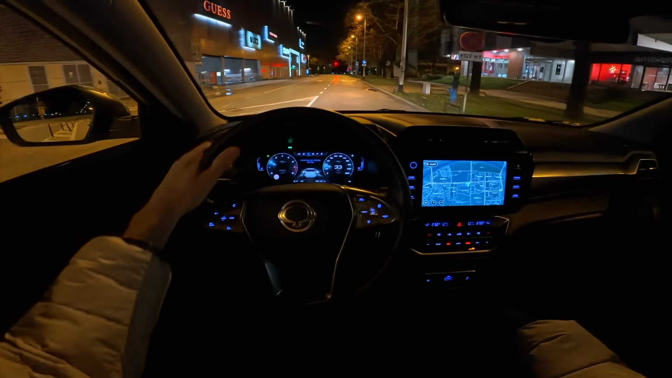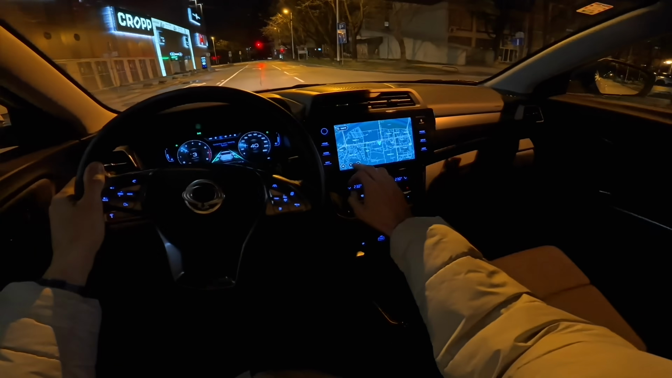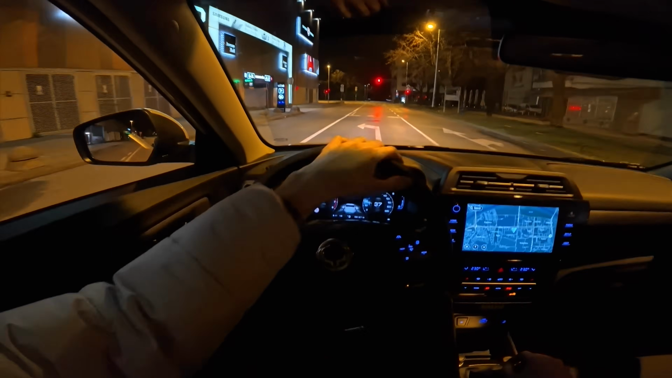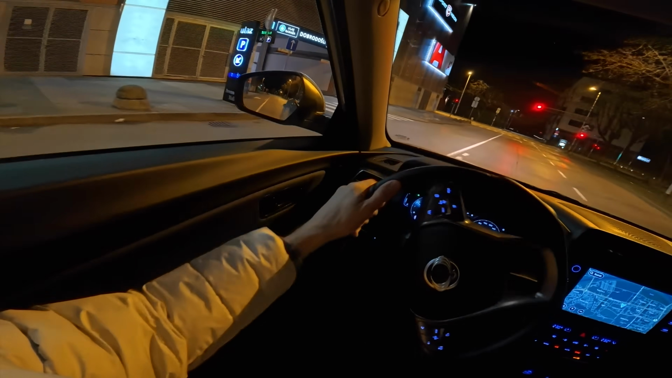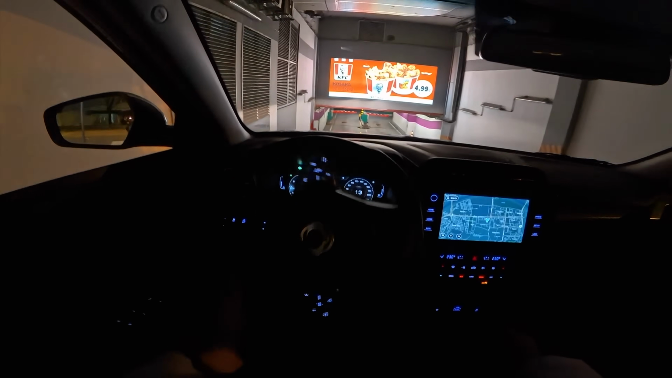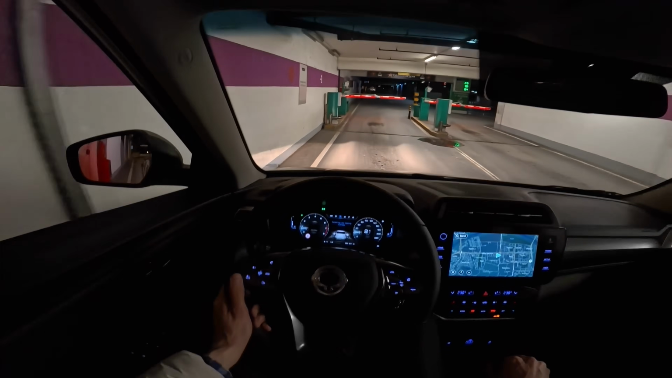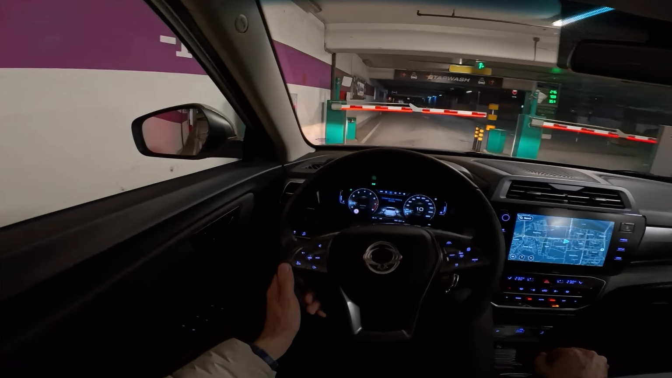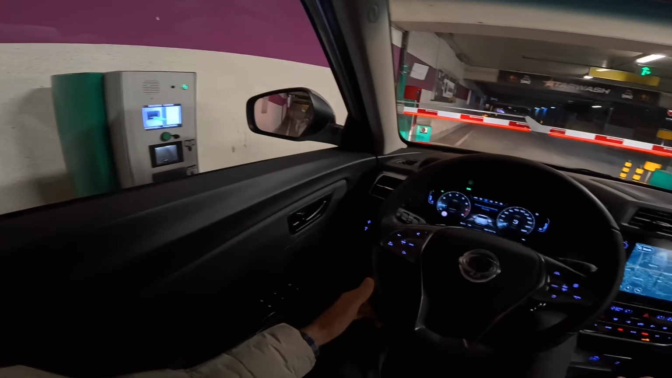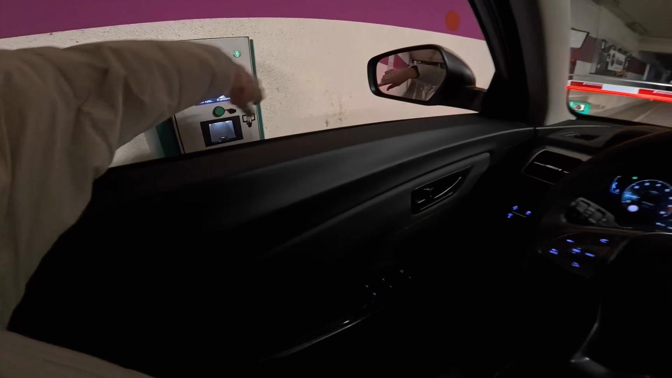Good build quality, good performance, and nicely equipped for such a budget car. So, comfy, compact SUV.